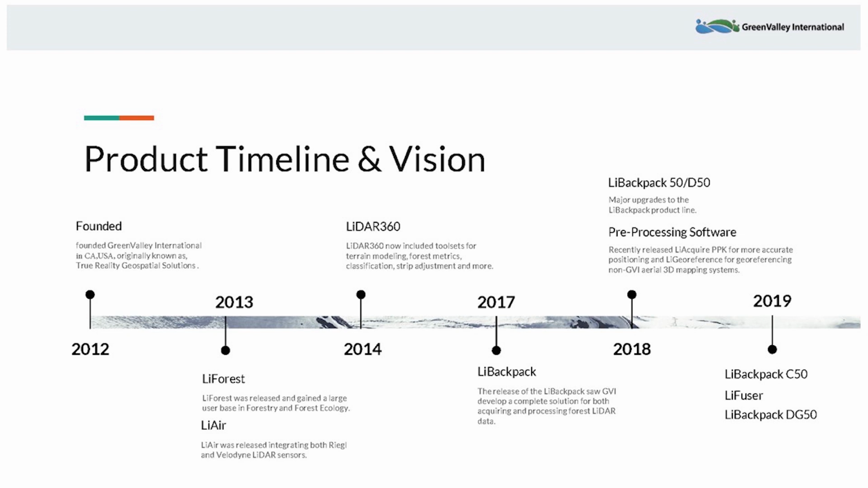They align as well. Then in 2019, we released our LiBackpack C50, which incorporates a color camera, as well as the post-processing software for that design, as well as our other LiBackpacks called LiFuser, and our LiBackpack DG50. So the D stands for dual laser sensor, the G stands for GNSS or GPS module, and the 50 is just a reference to the type of sensor that we use, which in the case of all our backpacks, will be the Velodyne VLP16. I'll dive more into the specifics of the backpack later in this presentation.